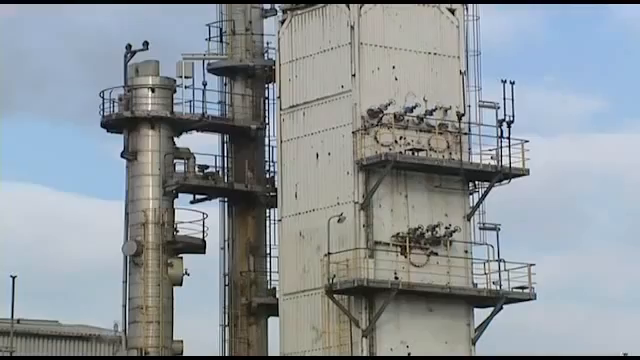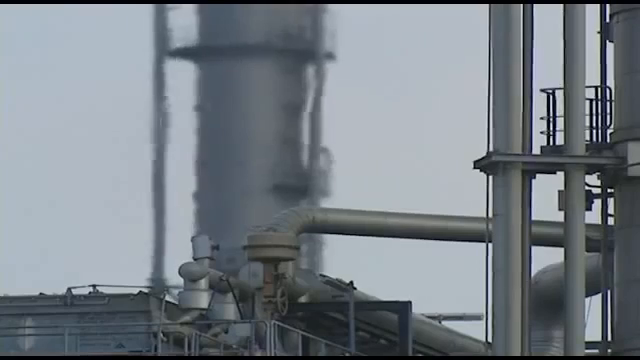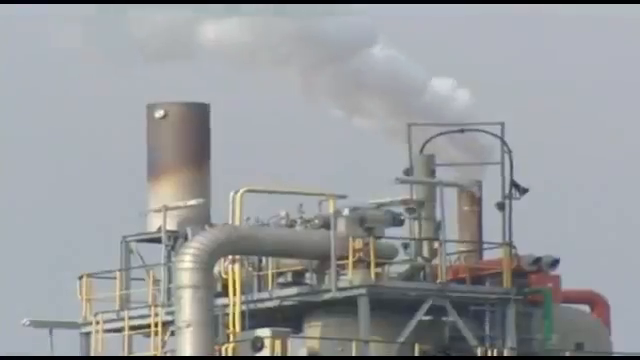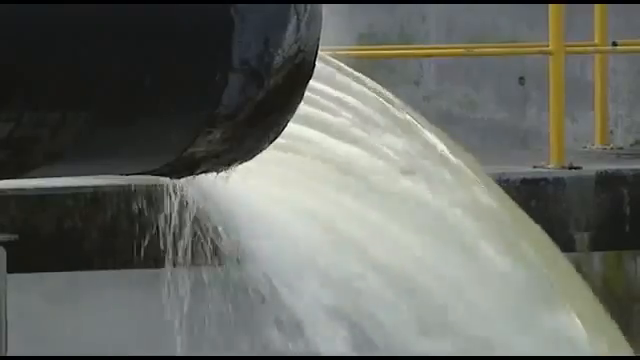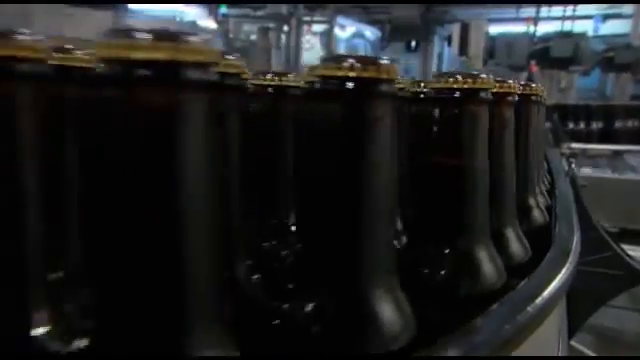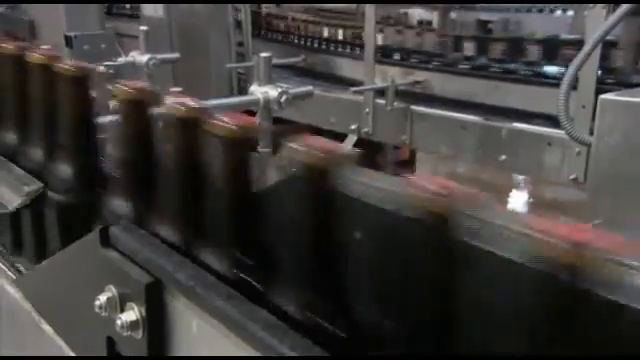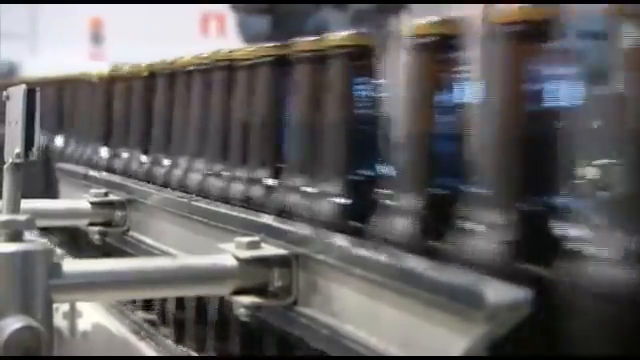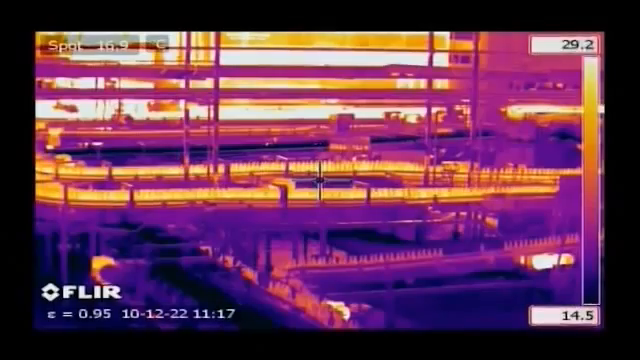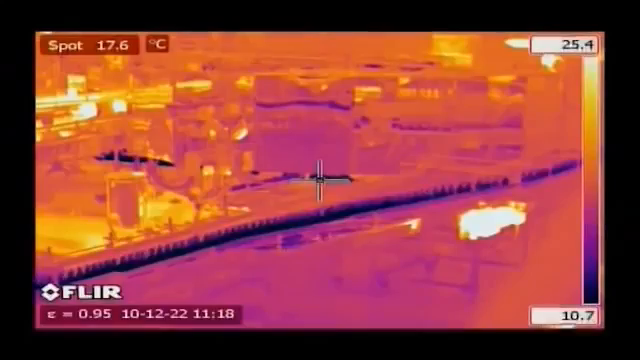Keeping production facilities running at all times, 24 hours a day, 365 days a year, avoiding expensive breakdowns, improving the reliability of installations. Industry is constantly dealing with these issues. To keep plants operational at all times, many industries have established predictive maintenance programs. One of the most valuable diagnostic tools for any predictive maintenance program is thermal imaging.